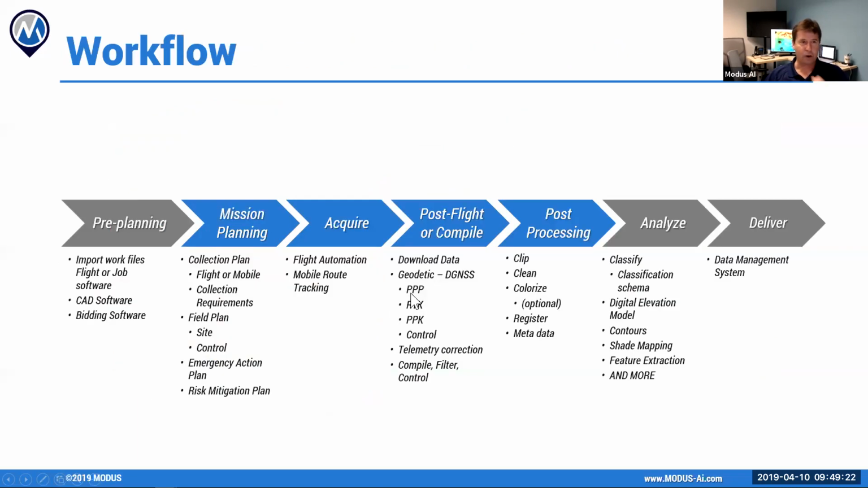Okay, workflow, all right. And we're doing pretty good with time. Sorry, I'm a little over, but we'll get there. So workflow, this is a long drawn out process of everything that's involved. The items that are in gray are really outside of what I want to talk about, because what I'm going to talk about for workflow is really the acquire, post-flight, or what I like to call compile, in the post-processing to achieve a geospatially corrected point cloud. So a little bit different than scanning where you just get a point cloud.